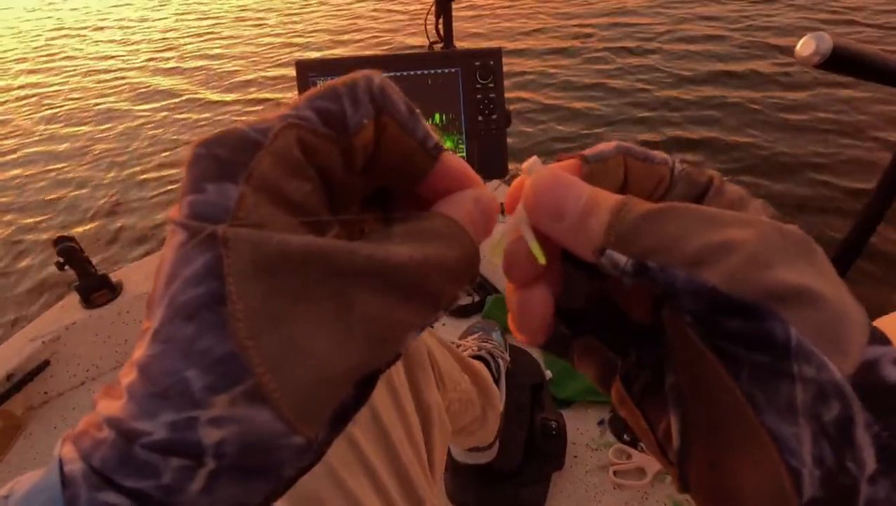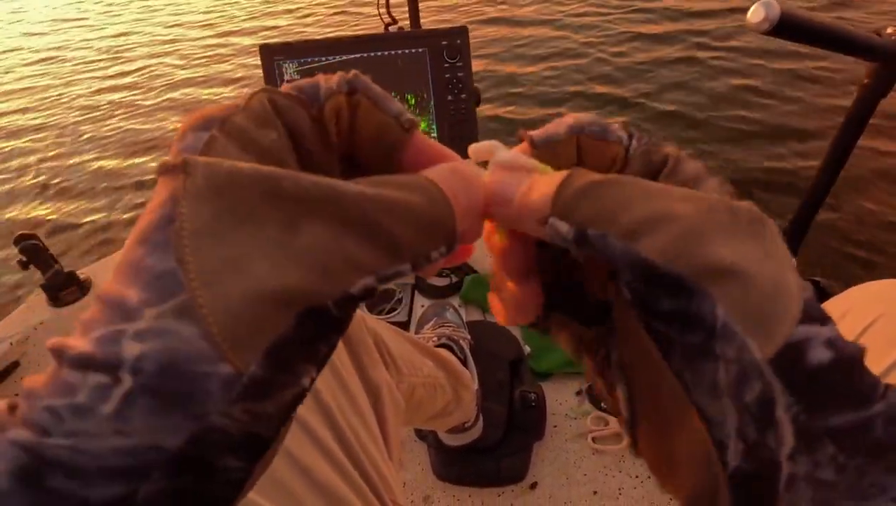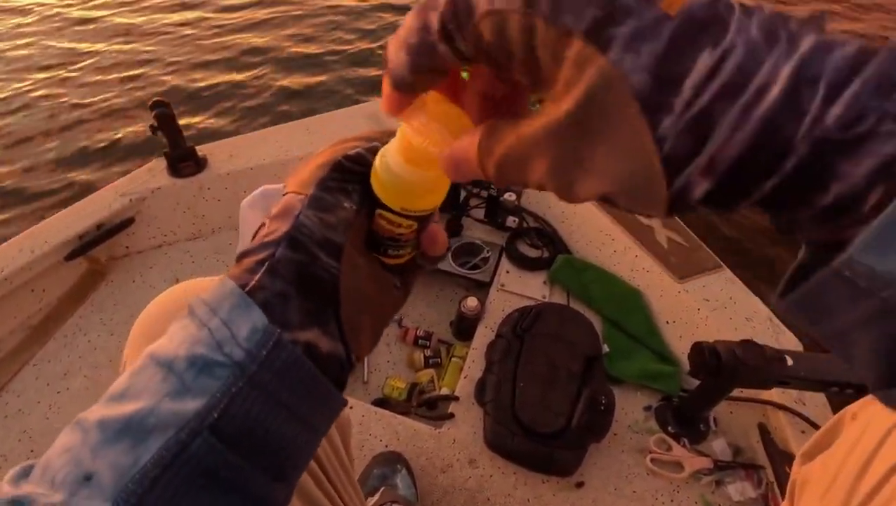A lot of times I use Spike It chartreuse colored garlic scented dye. Shake it up, open the lid, and then put the tail of your bait into the lid. You won't spill it. And that tends to trigger bites sometimes, especially when it's tough.